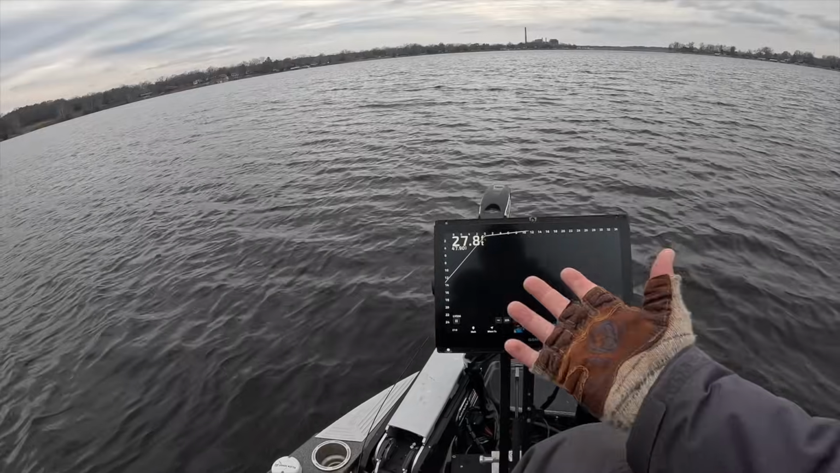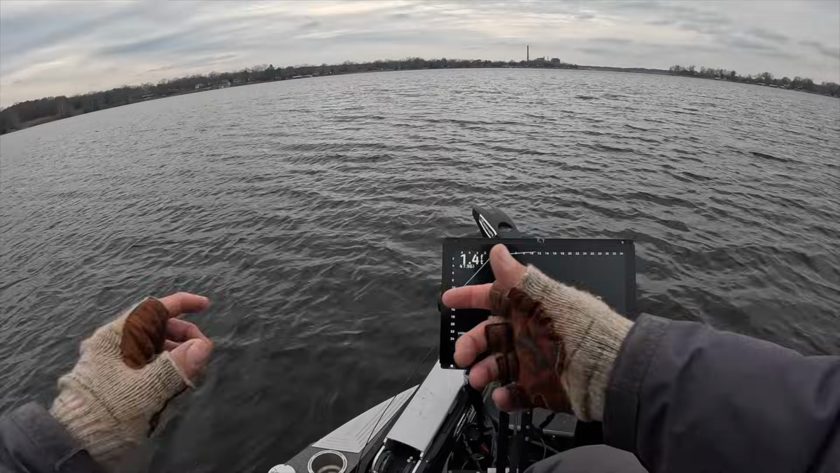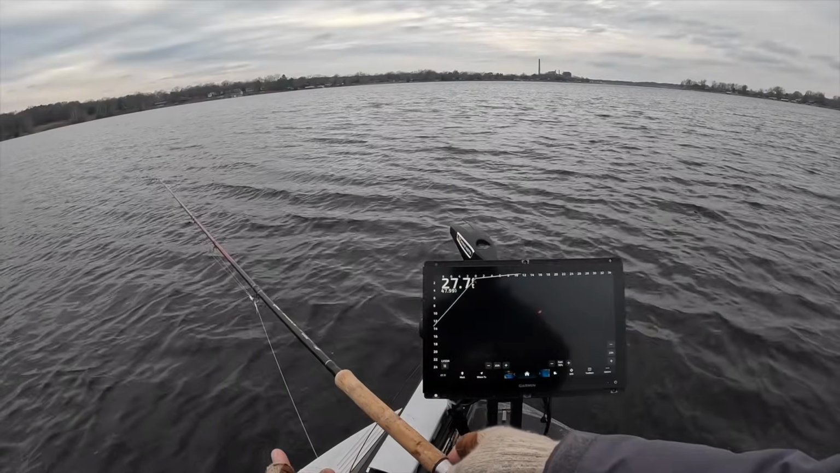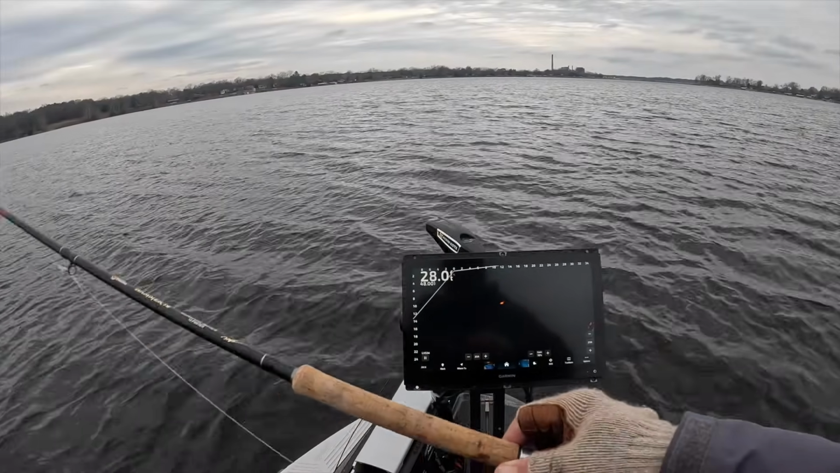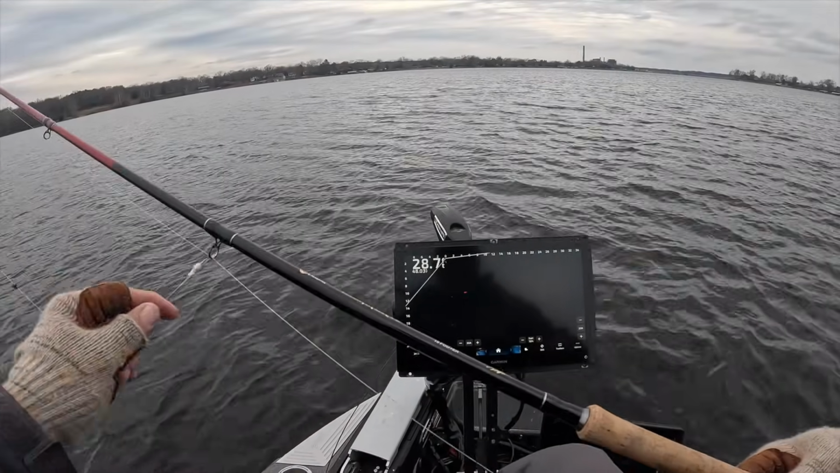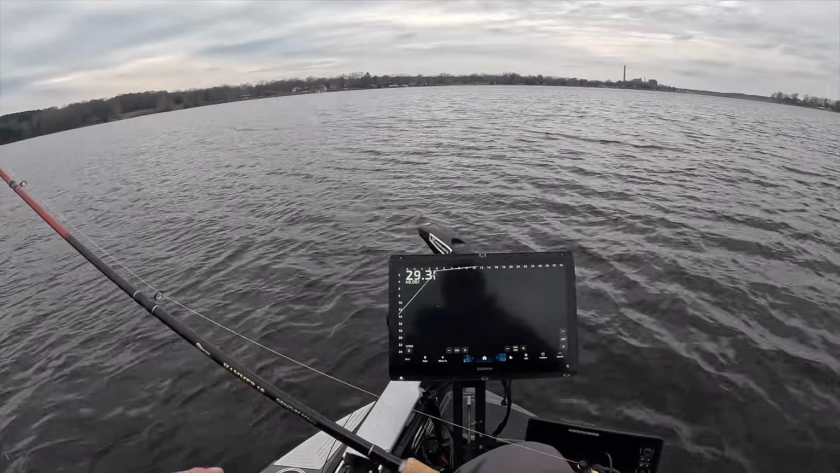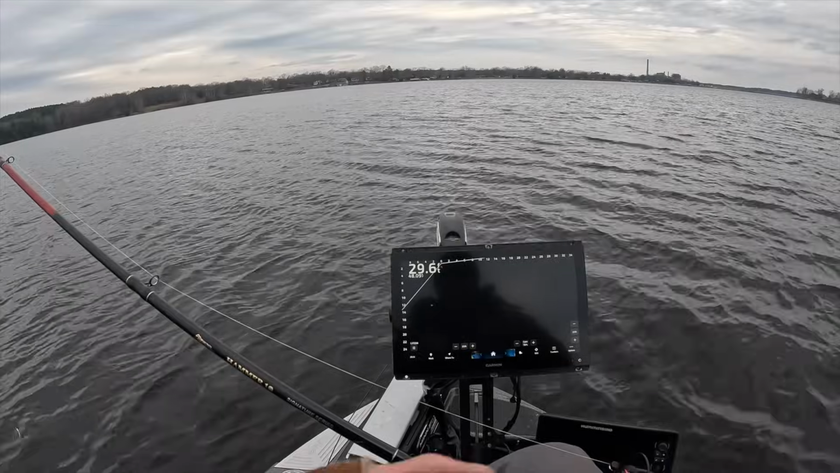But also it allows your hands to be free. And when your hands are free, it gives you the flexibility to manipulate the braid and do a lot of things with 2 hands versus only having 1 hand. So I highly recommend utilizing the foot pedal on your trolling motor rather than the key fob.